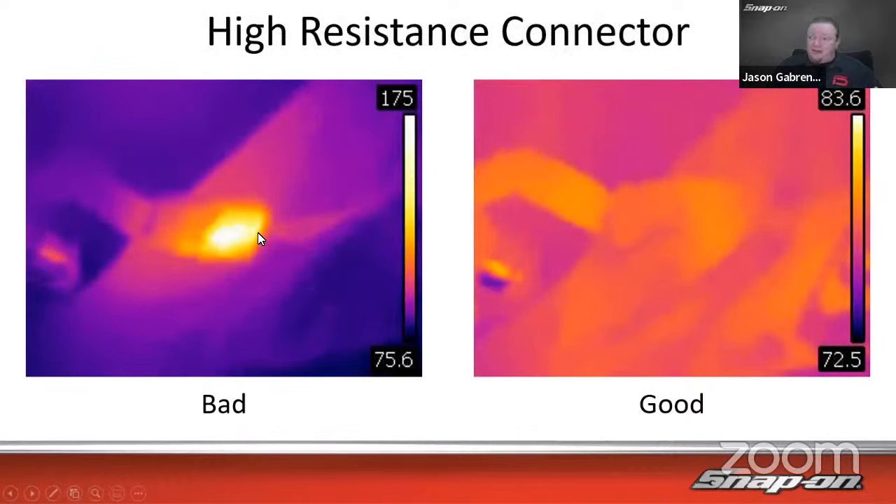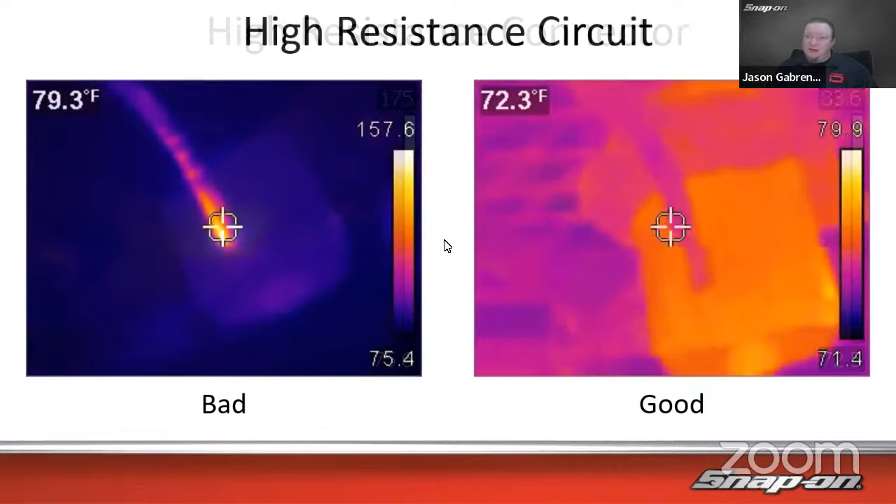Here's a high resistance connector, so we can see just the regular connector after it was fixed over here. And then over here, maybe we have some green fuzzy stuff, something like that, that heats it up, causes the high resistance, and that'll cause a bad connection right there.